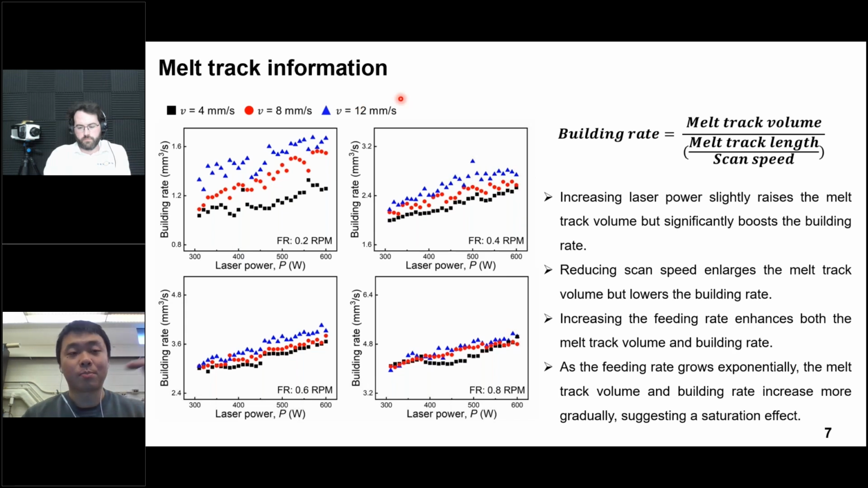That's how previous work typically evaluates the printing quality. However, those melting track features can only be extracted after the printing. To really understand the printing process, we should extract some features during the printing, something we call in situ features.